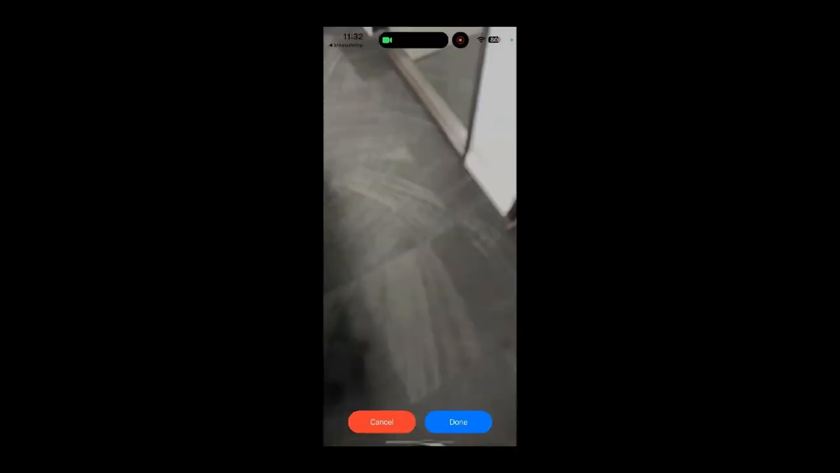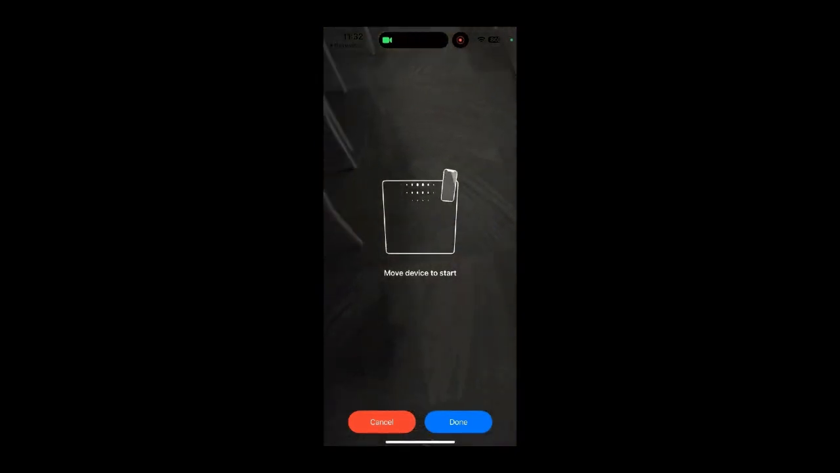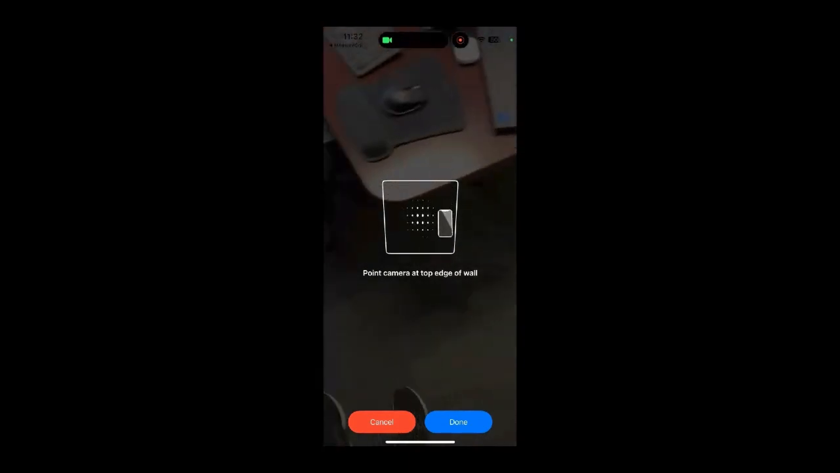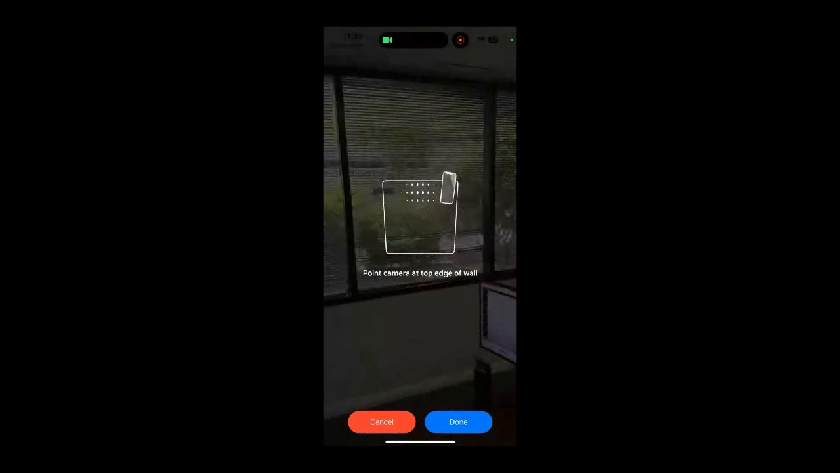And I'm not going to go through this very perfectly. I'm going to just walk around. I'm not going to go in a perfect circle or anything, just so you guys can see how it works in these cases, to show how not perfect you have to be.